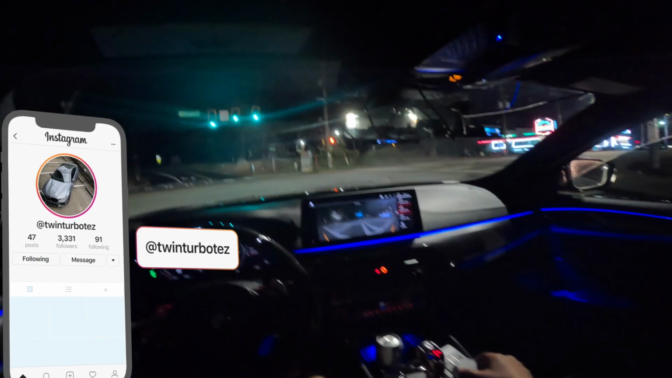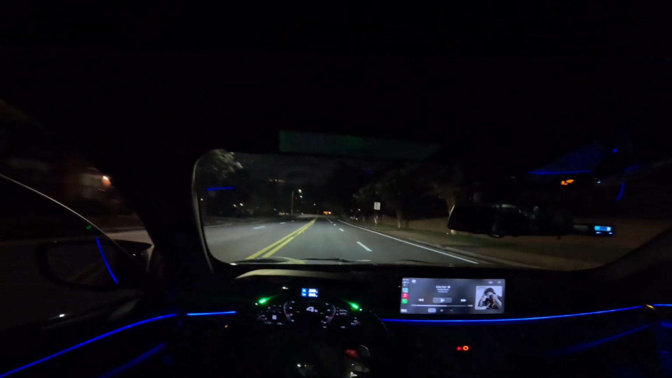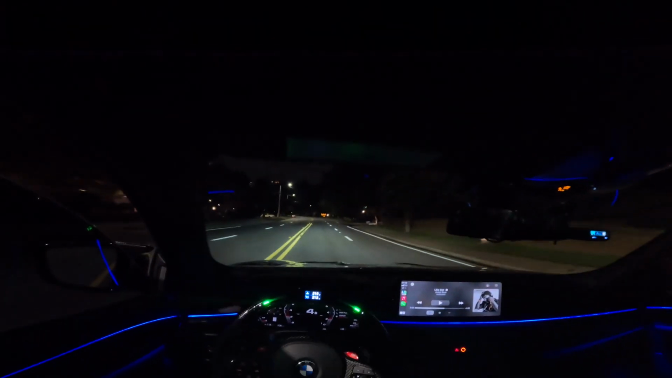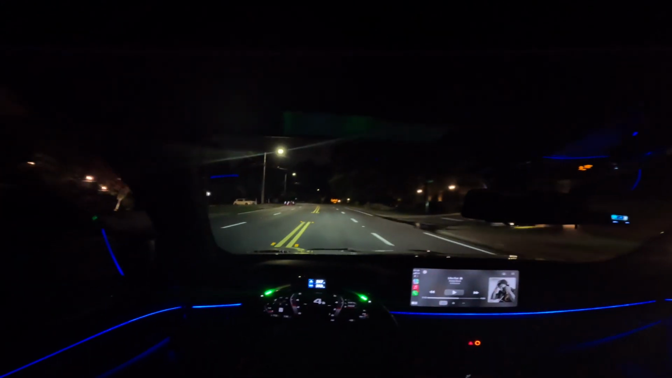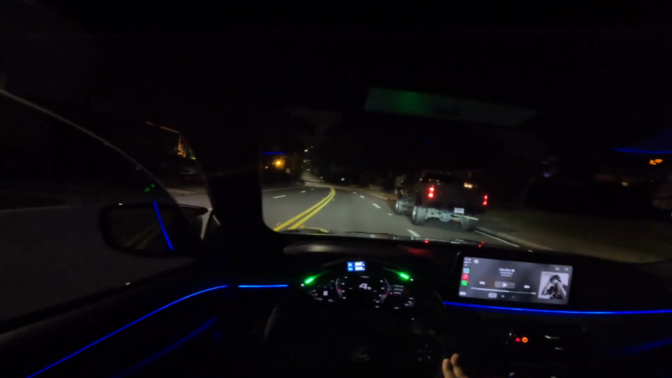I couldn't even see it, chat. Why didn't my bumper, though? Hey, he must not know GSP sit on this road. It'd be funny. That's GSP.